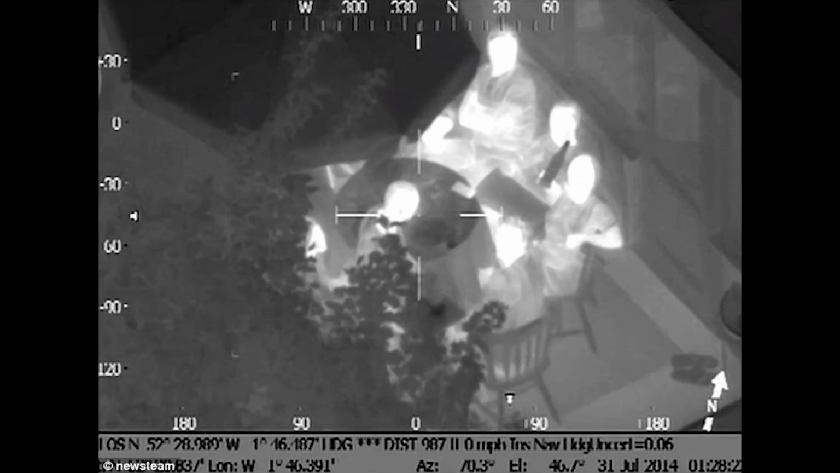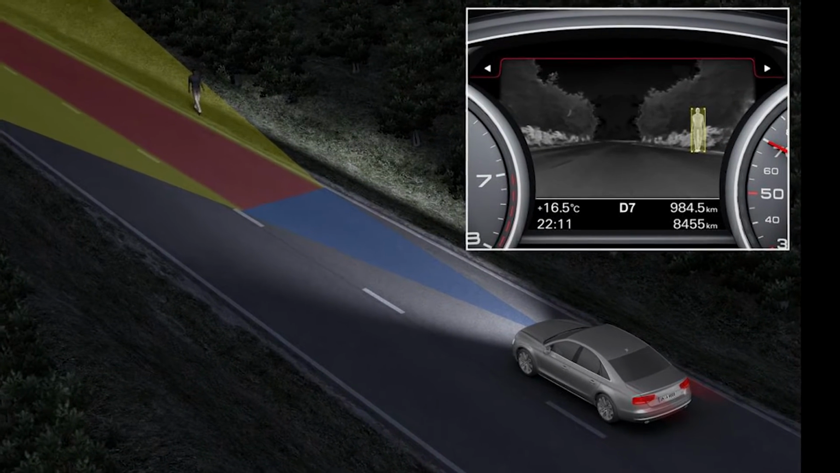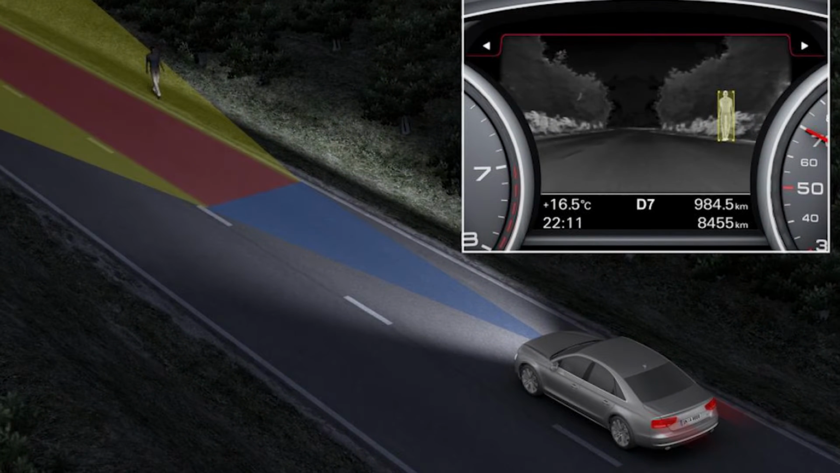You may be familiar with this use. It's called night vision, and it is still used for the same purposes by both military and first responders. It's even used in the automotive industry for pedestrian detection and other autonomous system technologies. And technicians have been using this as a diagnostic aid for over 20 years.